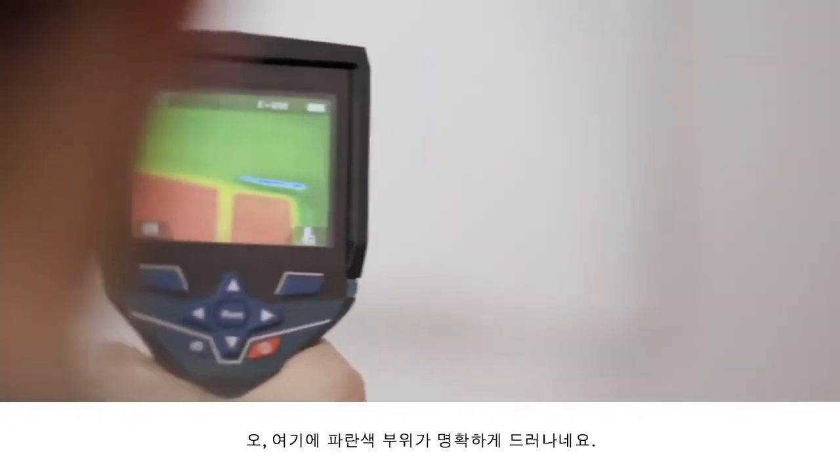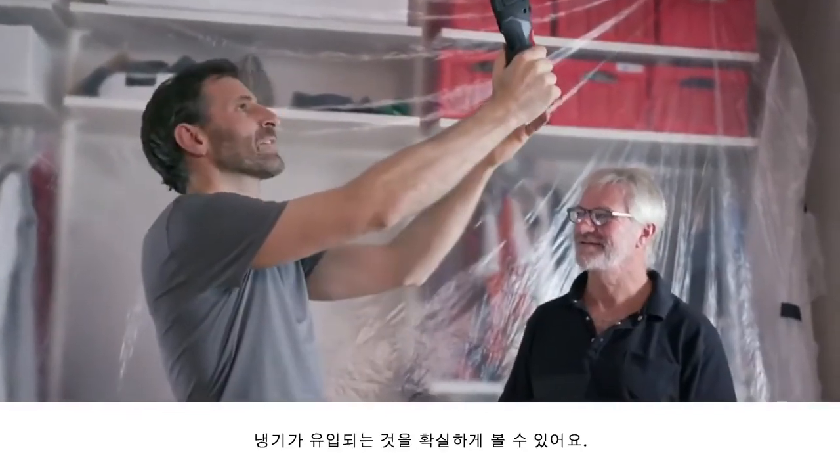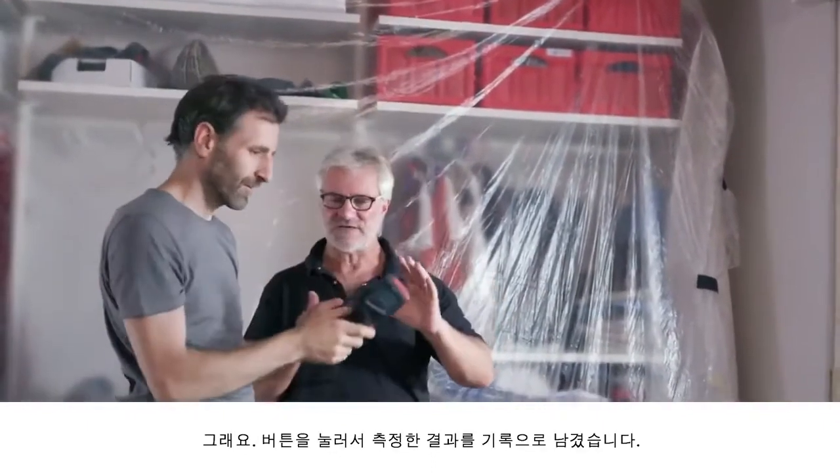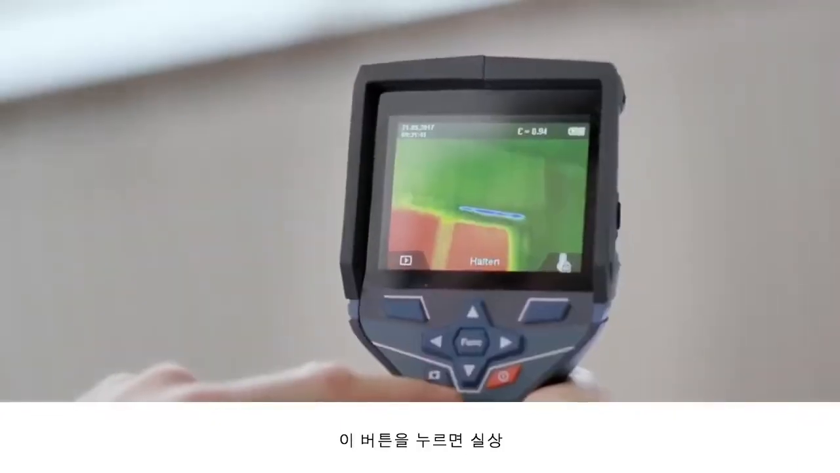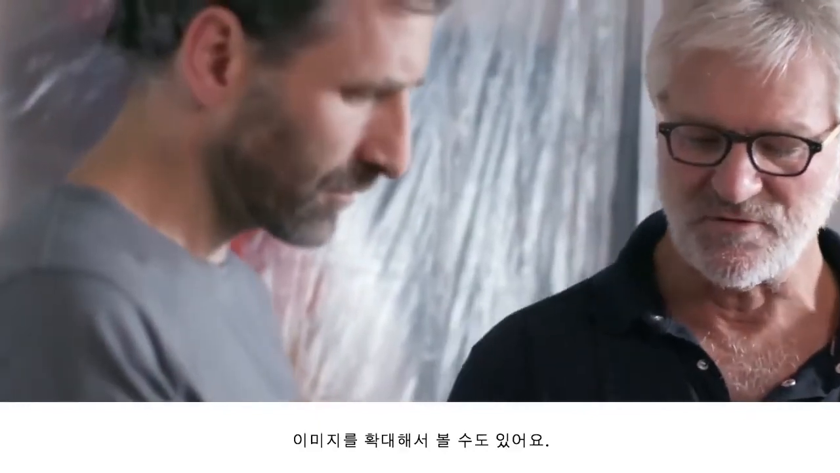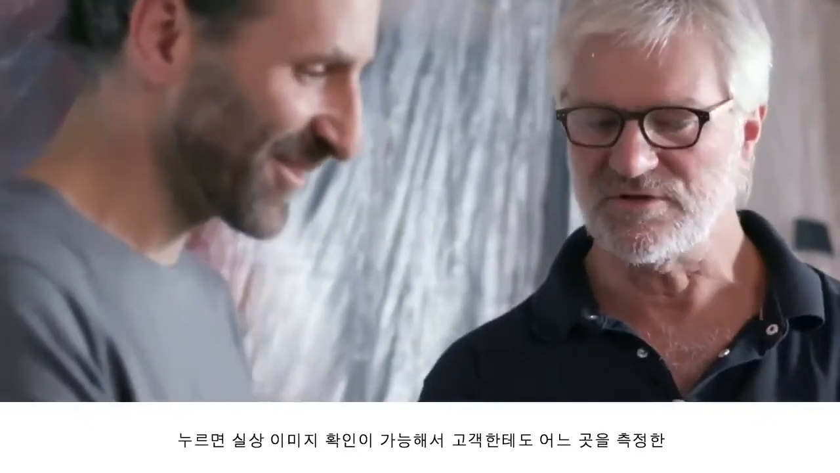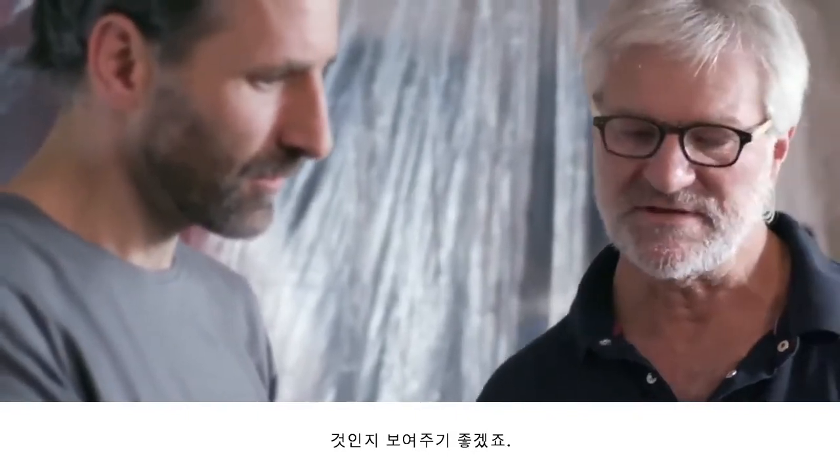Oh yes, you can see the blue points really clearly. It's really obvious that cold is getting in there. Exactly. Press the large red button at the front. At the front? Yes. And then you'll have a record of your measurement results. Now it's really easy to view the results, and you can even zoom in on a real image by pressing this button here. This one? That's right. Press the arrow button here and you'll see the real image. That way it'll be easier for you to show your customer where exactly you measured.